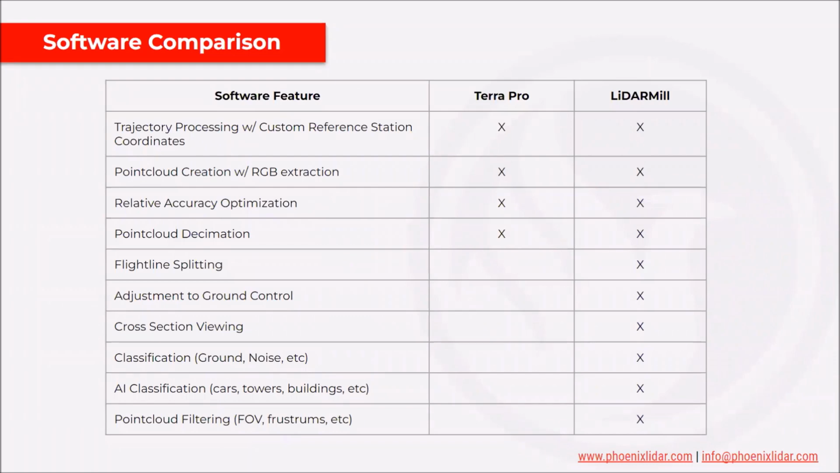So taking a look at software features, there are a couple similarities between LiDARMill and Terra Pro. The first being trajectory processing. Both can do it, and both can use custom reference station coordinates. So that's important. Both software can create a point cloud and color it by RGB, so you can get that real world color within your point cloud. Both can do some form of relative accuracy optimization, so that flight line to flight line matching. And we'll go over in detail how they compare.